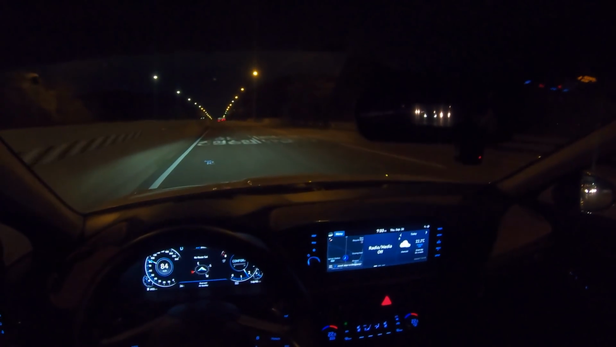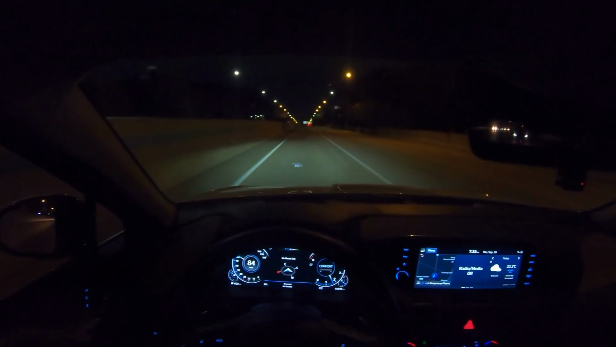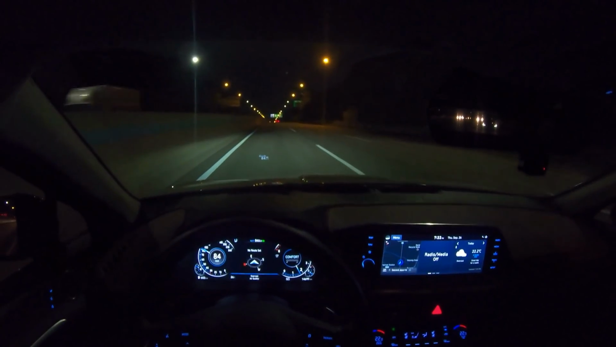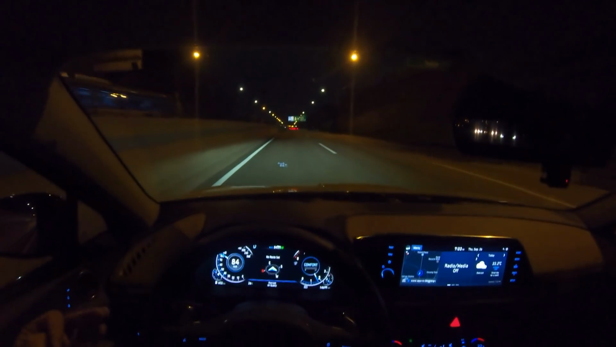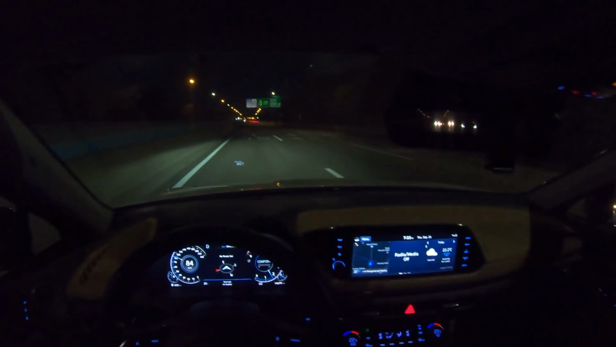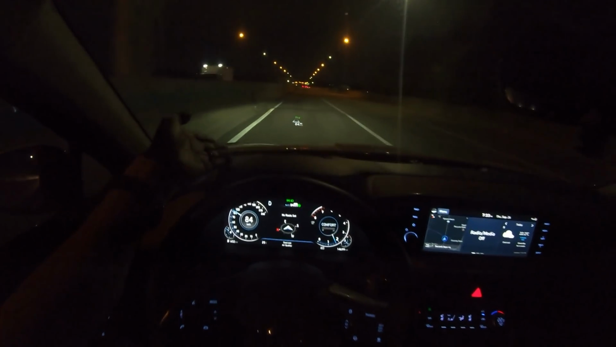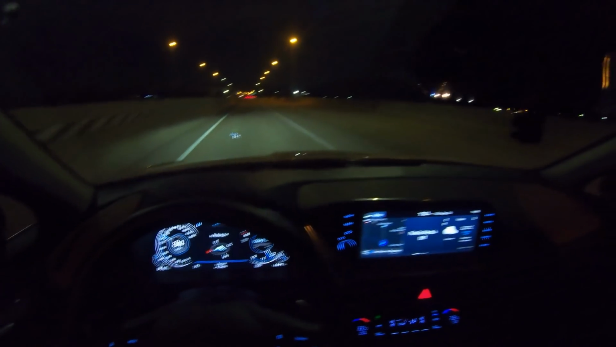So what have I not told you? Who would need to buy this car? Young people who need to commute, who don't want to spend extra money on a hybrid system or turbocharged gasoline engine. This car would be pretty good. The head-up display works beautifully. You see it right there.